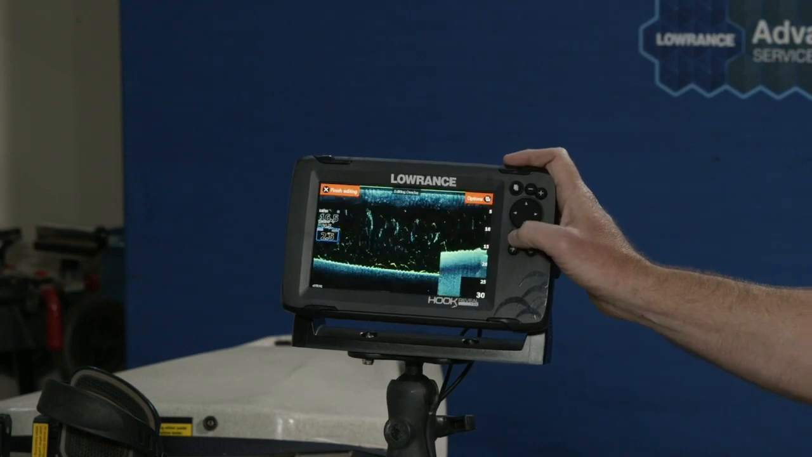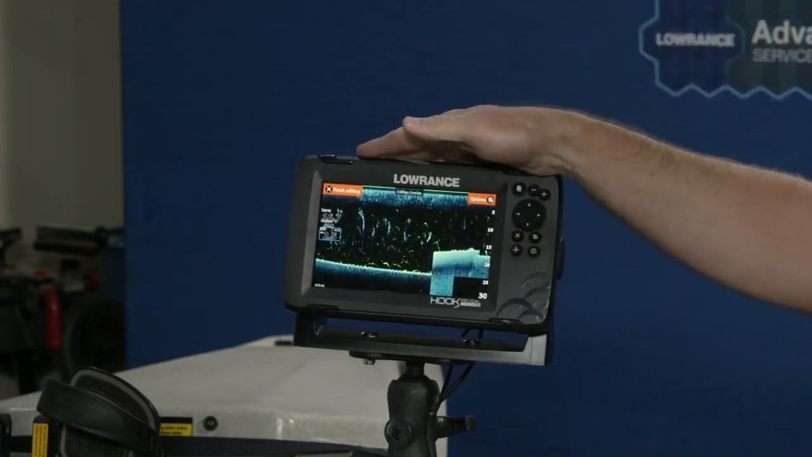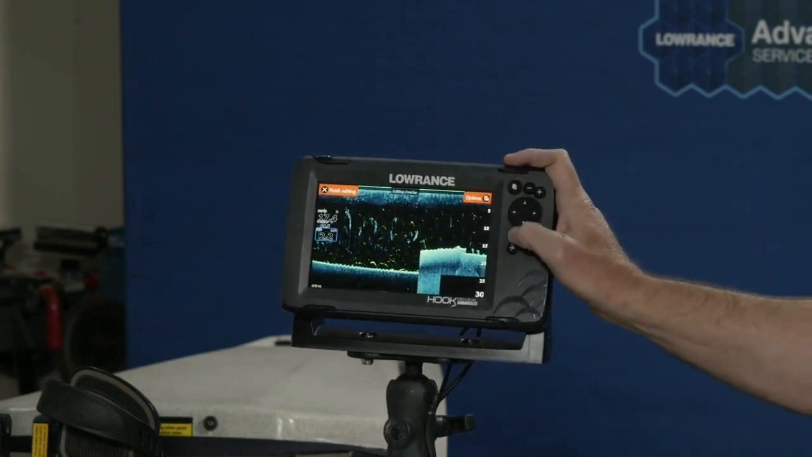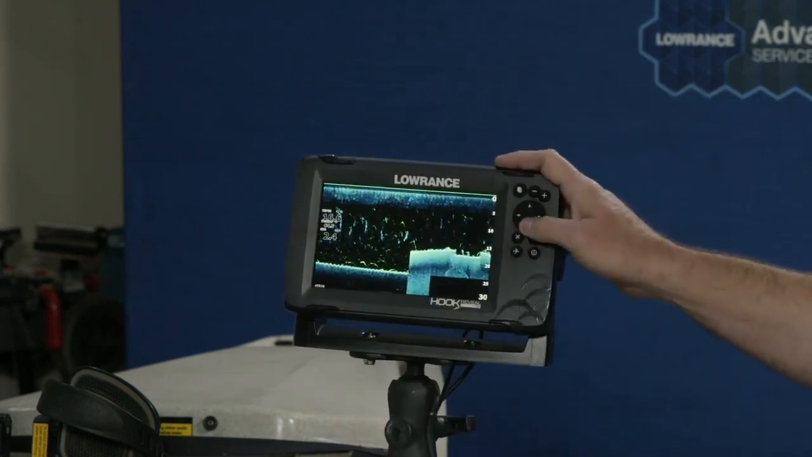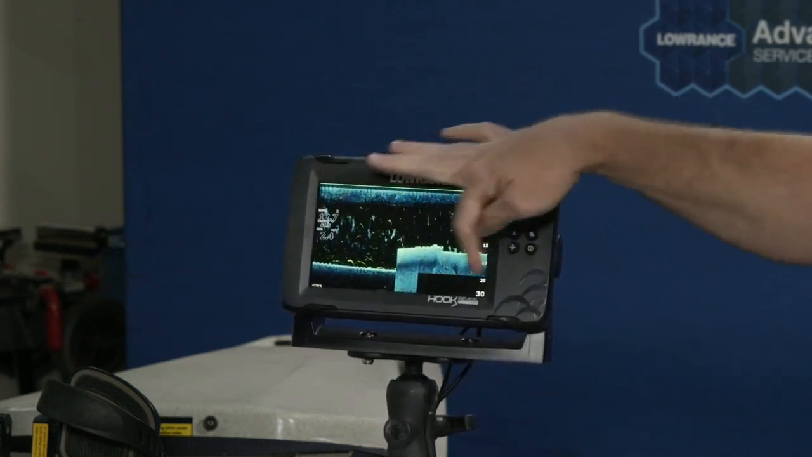That's one of the most common questions I get: how do I set up data overlays? What data overlays should I use? The most common are speed over ground, depth, and temp. That's pretty much it, but that's how you do that. When you're done, you just hit Save Changes. Now every time I come to this page, I have the same overlays. I can also move them around the screen if I don't want them where they're at. I can put them anywhere on this screen that I want.